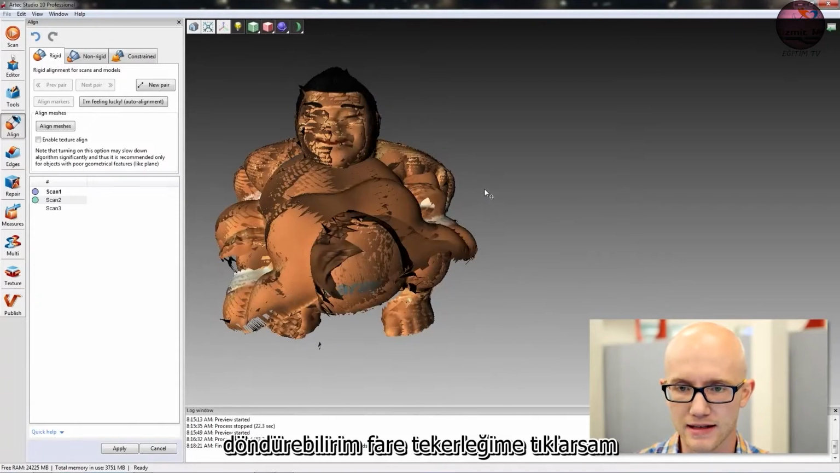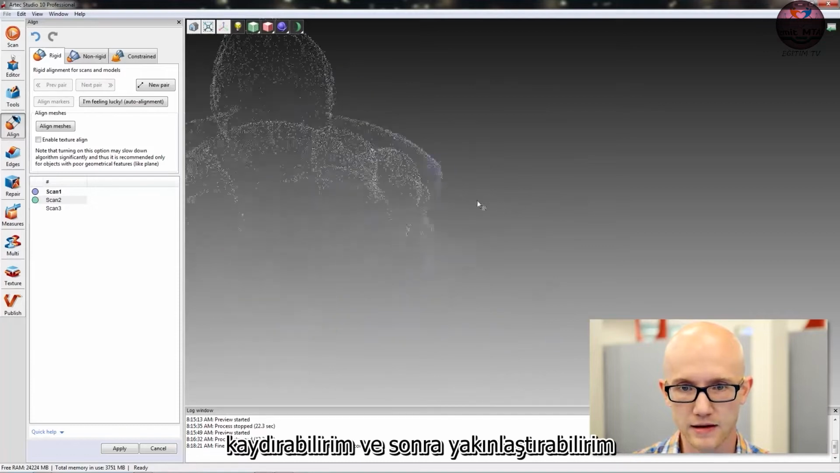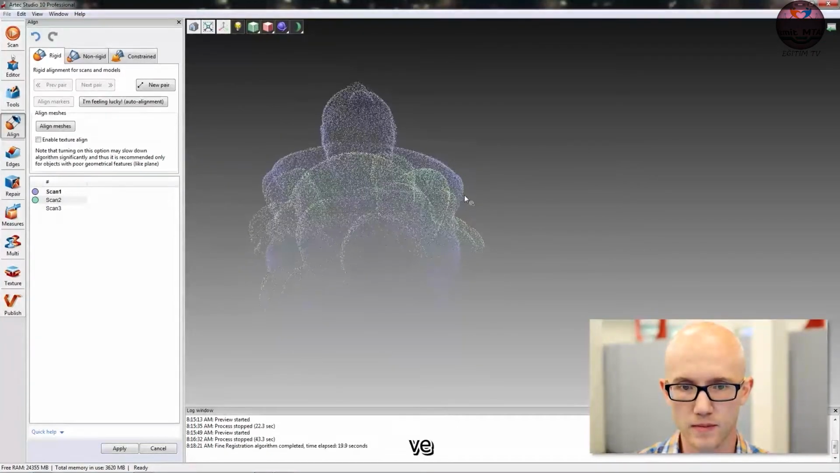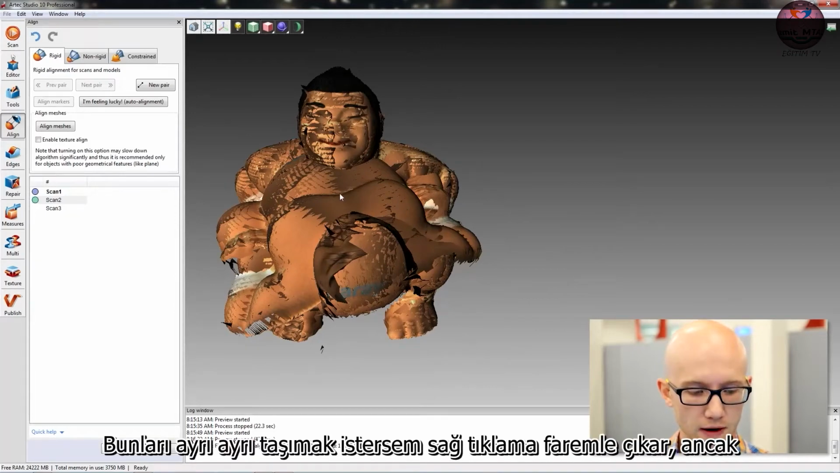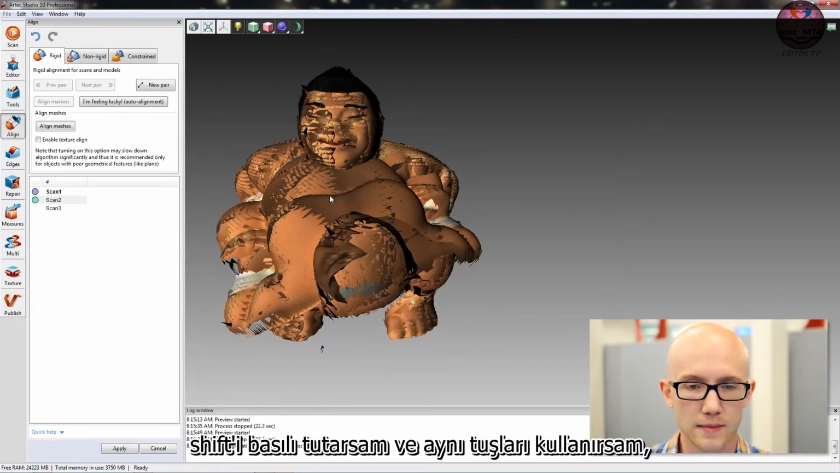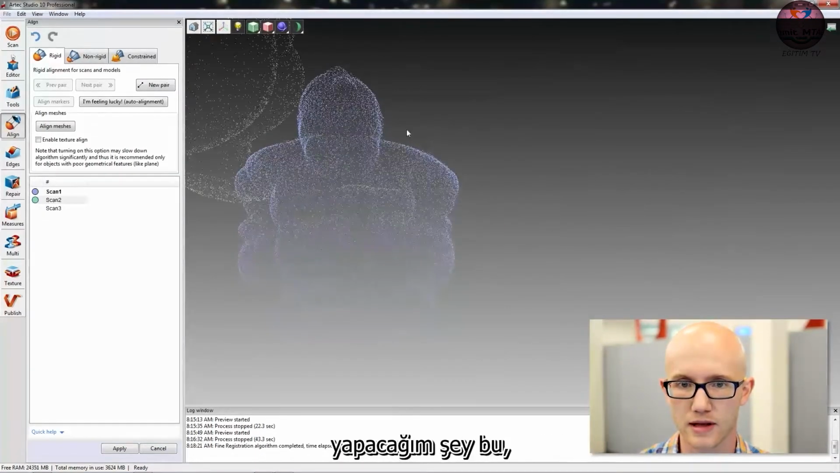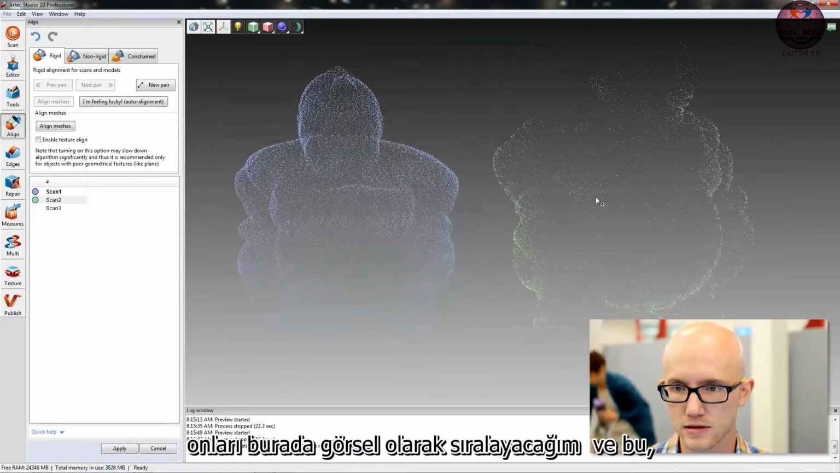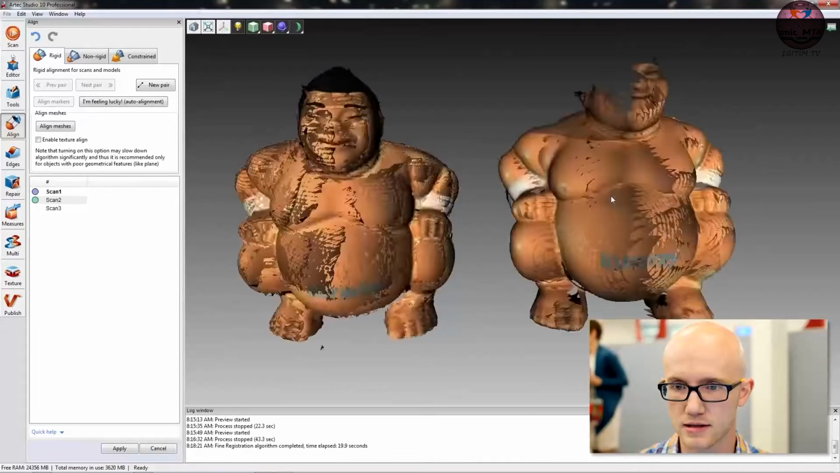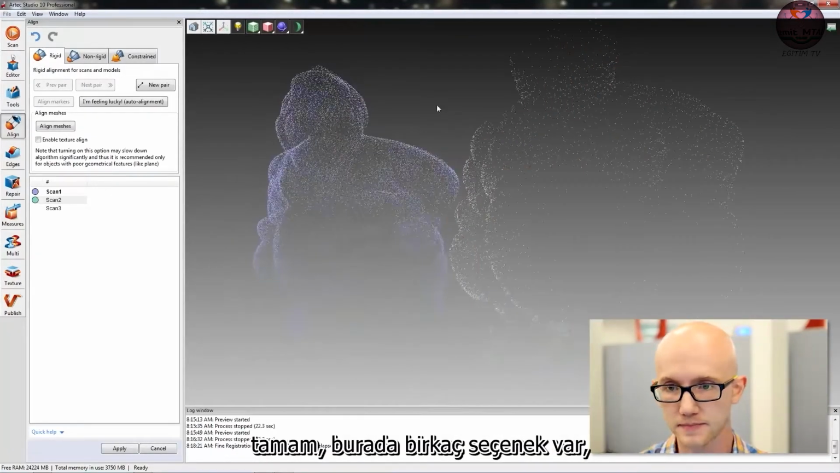If I click down on my mouse wheel, I can pan. And then I can zoom in and out with my right click mouse. If I want to move these separately though, if I hold Shift and use all the same keys, I can move just that second scan. So that's what I'm going to do. I'm going to line them up visually here, just so you can see common reference points.